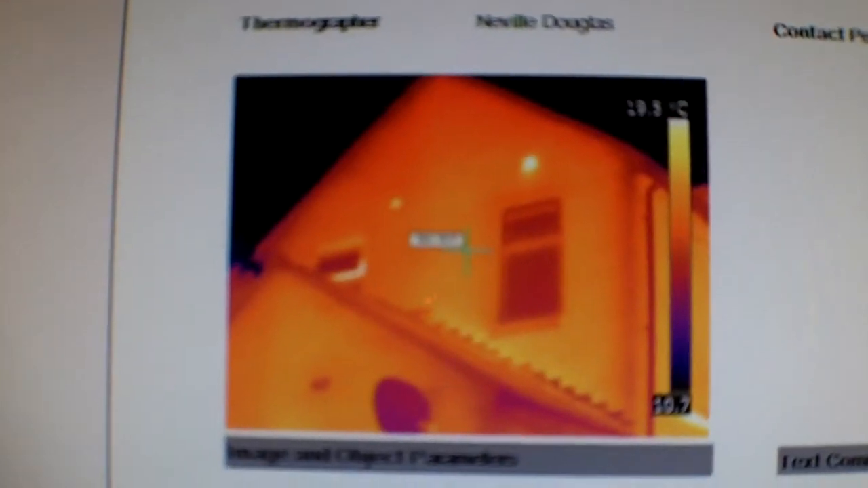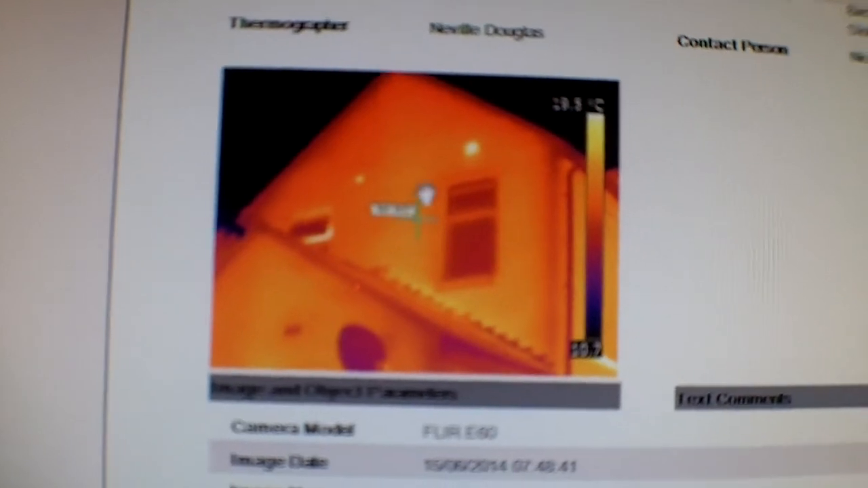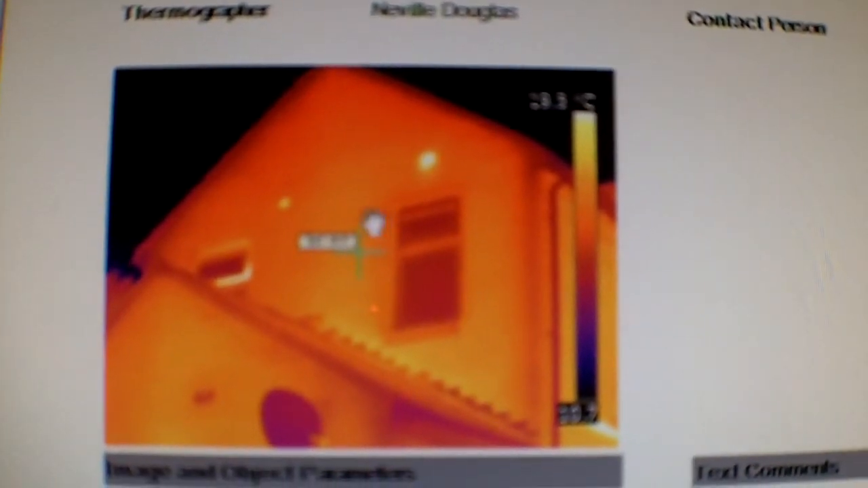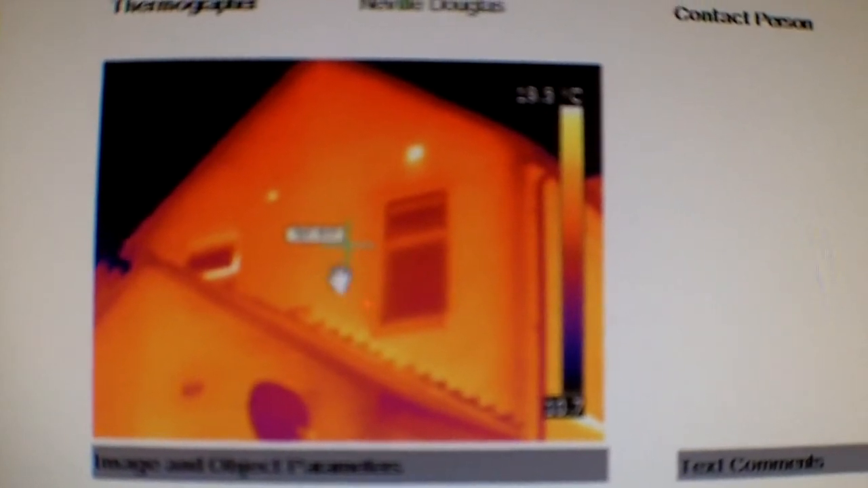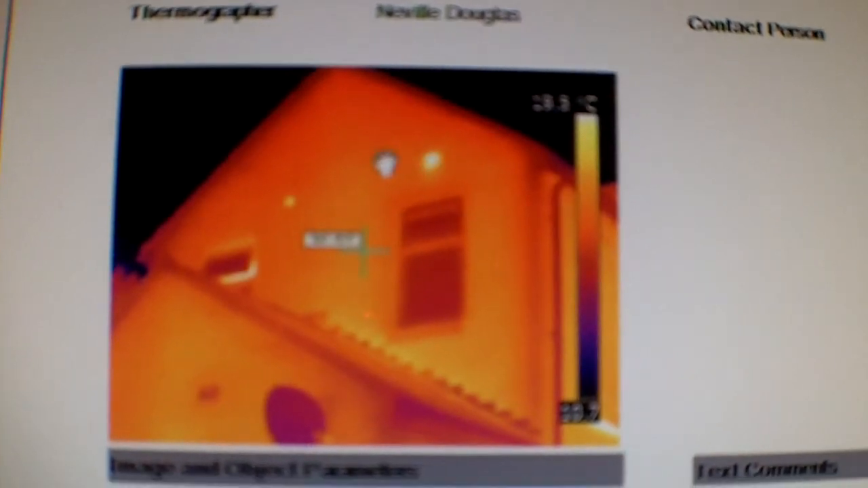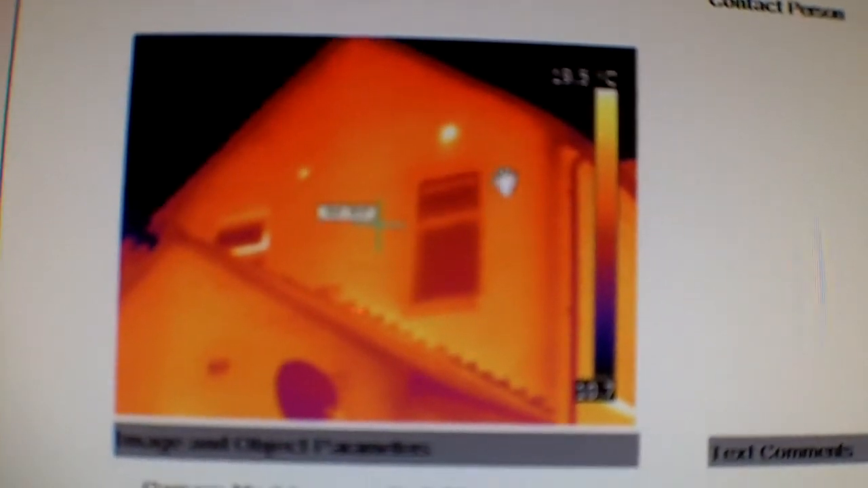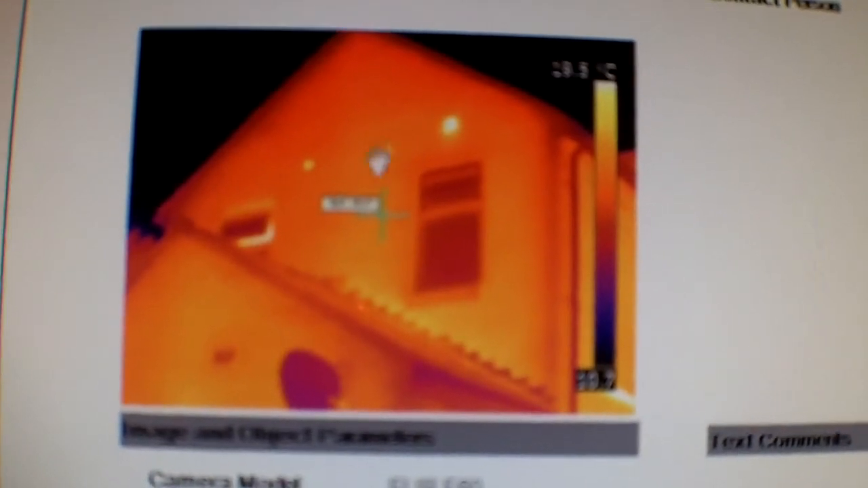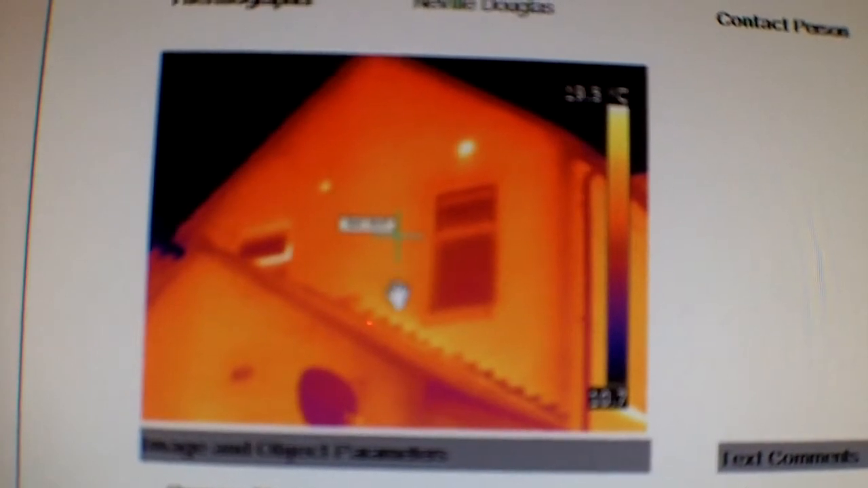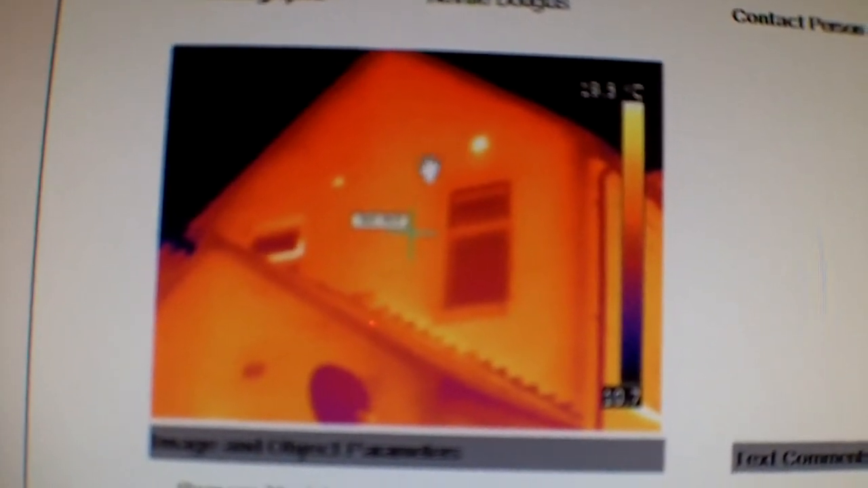As we get a little closer, you can see that there doesn't seem to be any sign, whereas previously you could see that the water penetrating around this window was bright orange, and the rest of the brickwork was dark blue. I've gone quite early in the morning after it has rained all night, and there are no signs of any water penetration around this area or above the top.